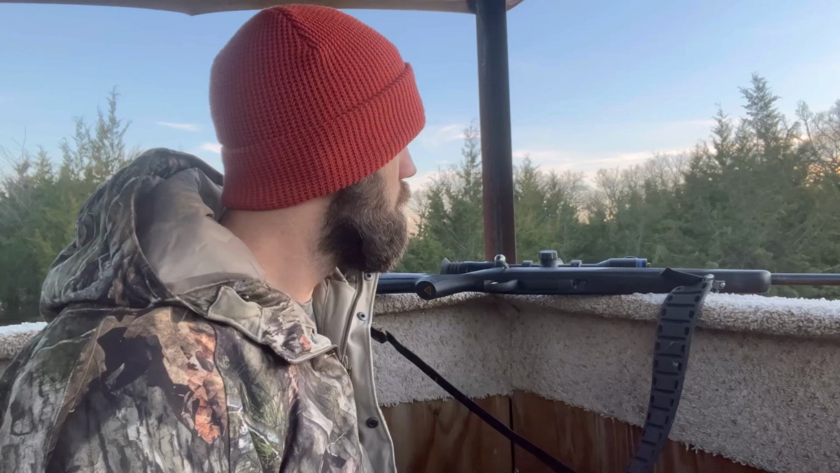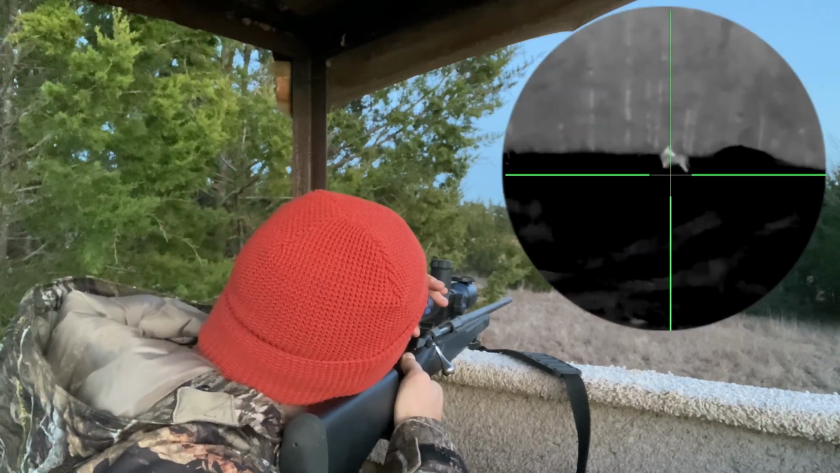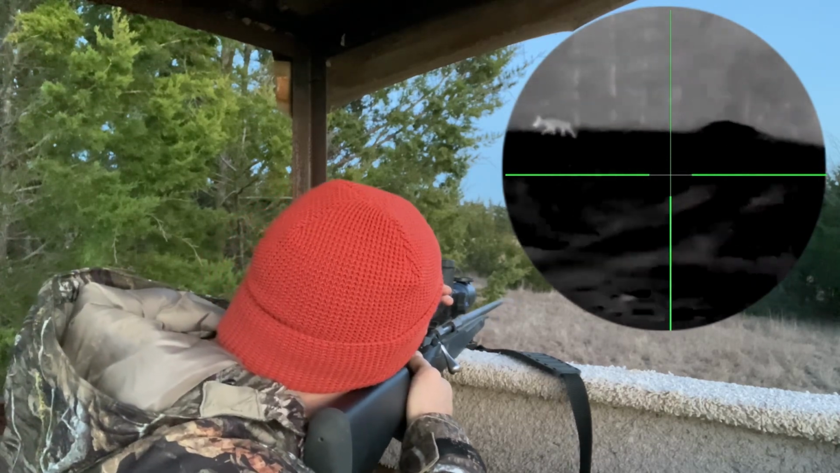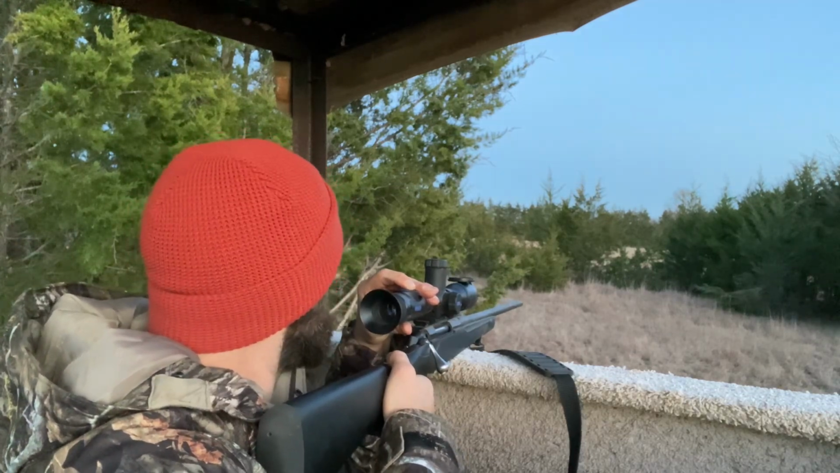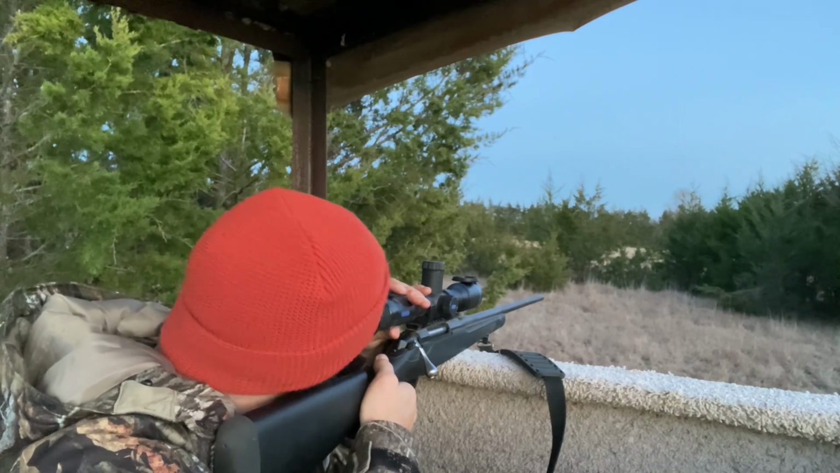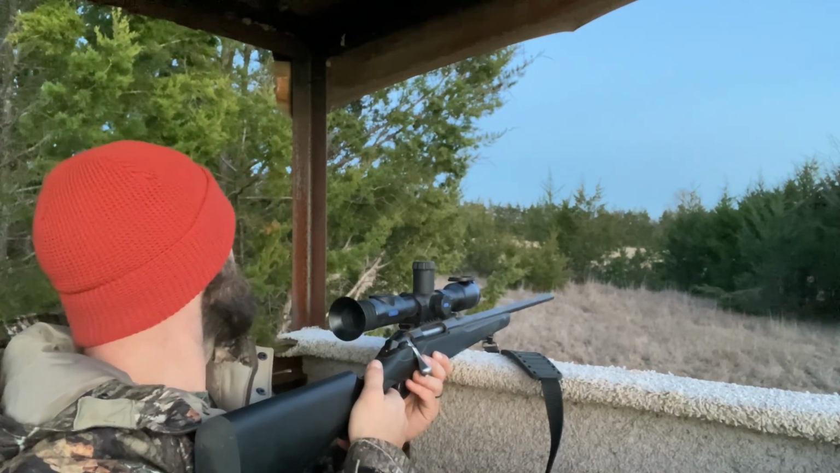We will see what happens. Holy crap. Those coyotes just made their way all the way around me. There were like 5 of them.